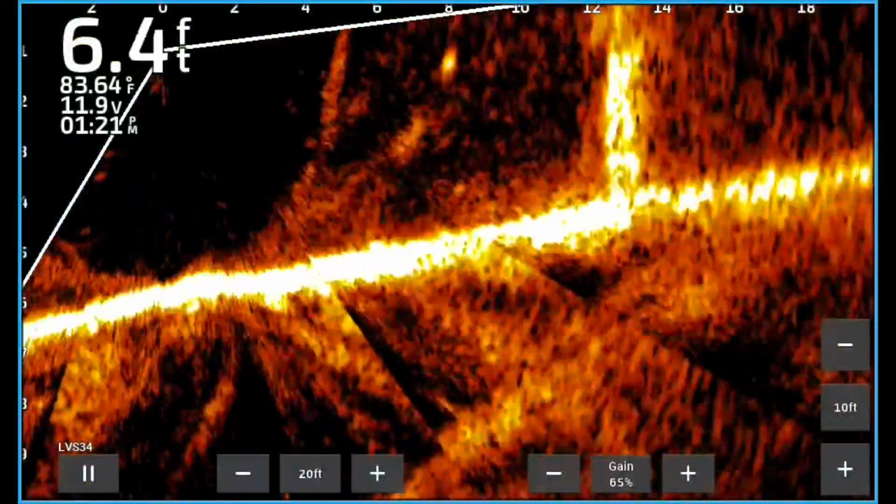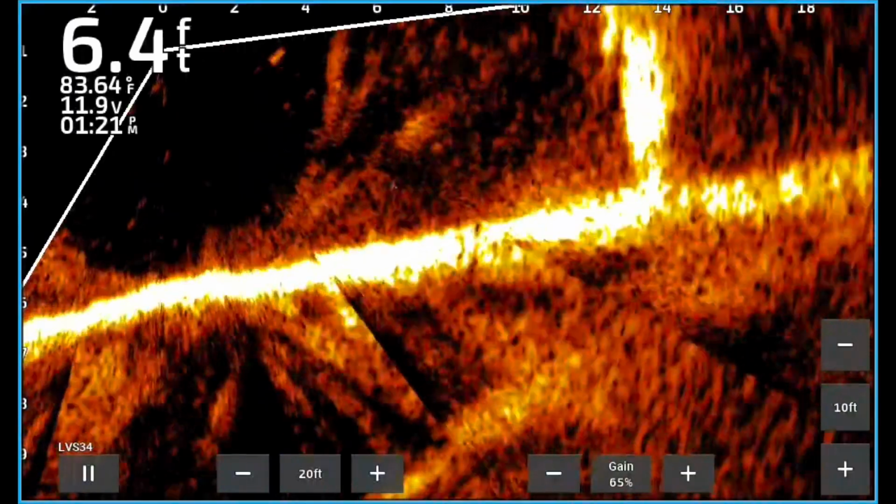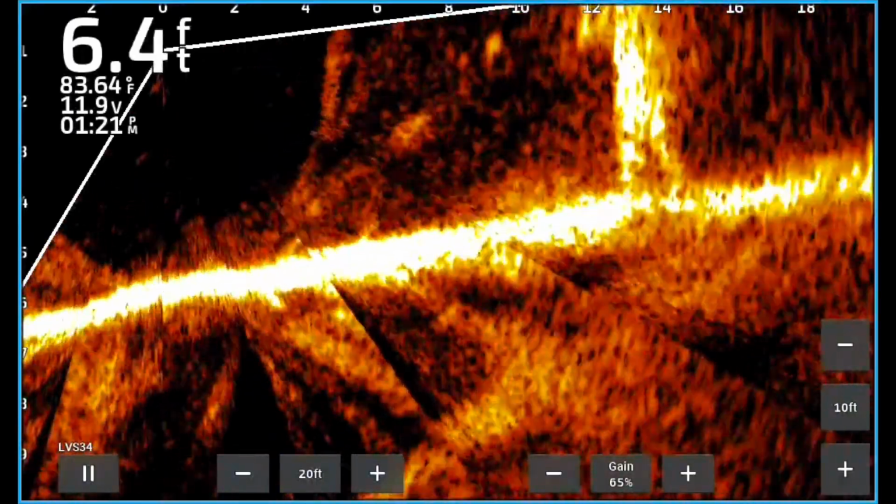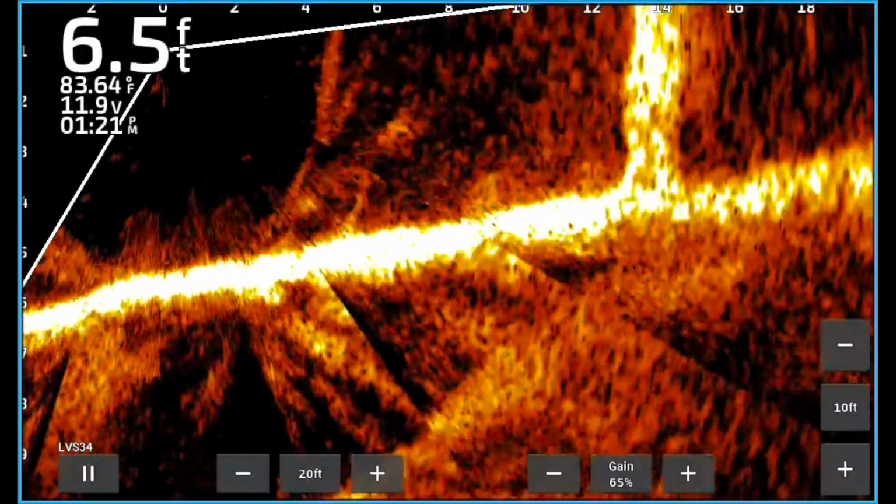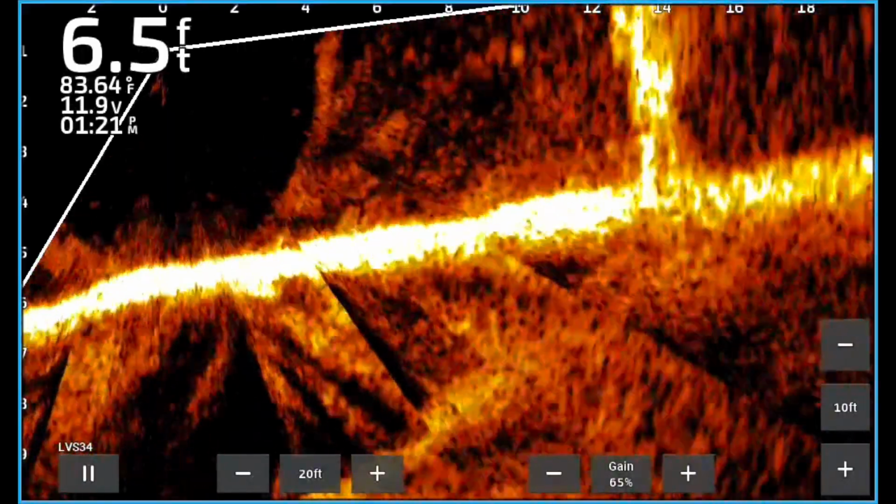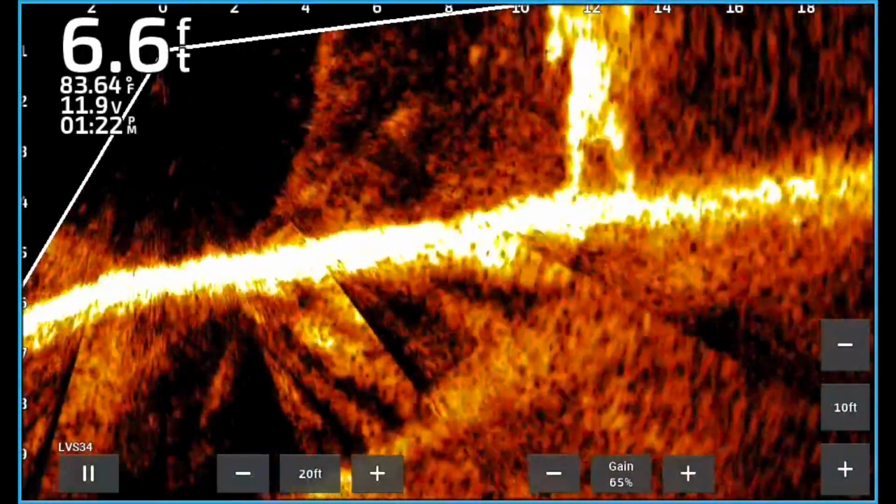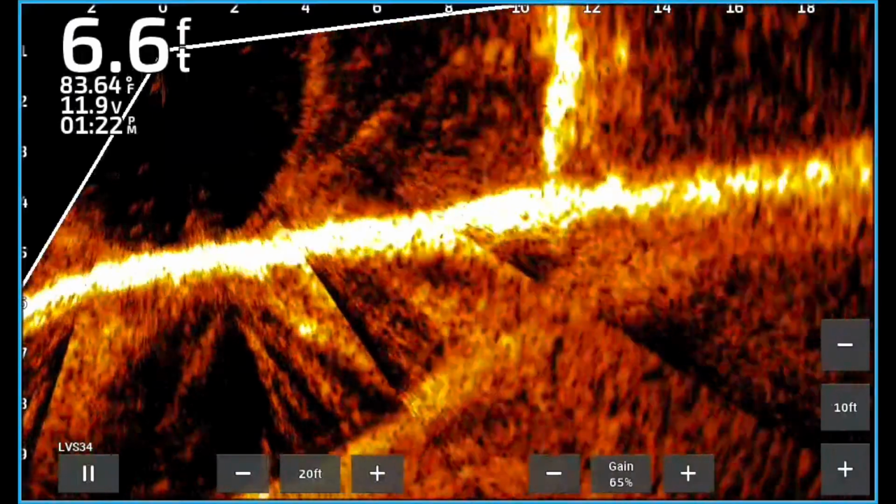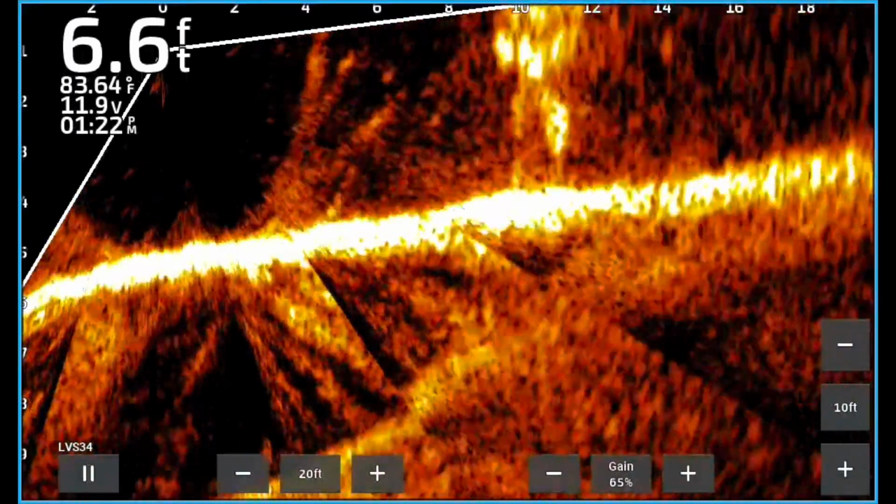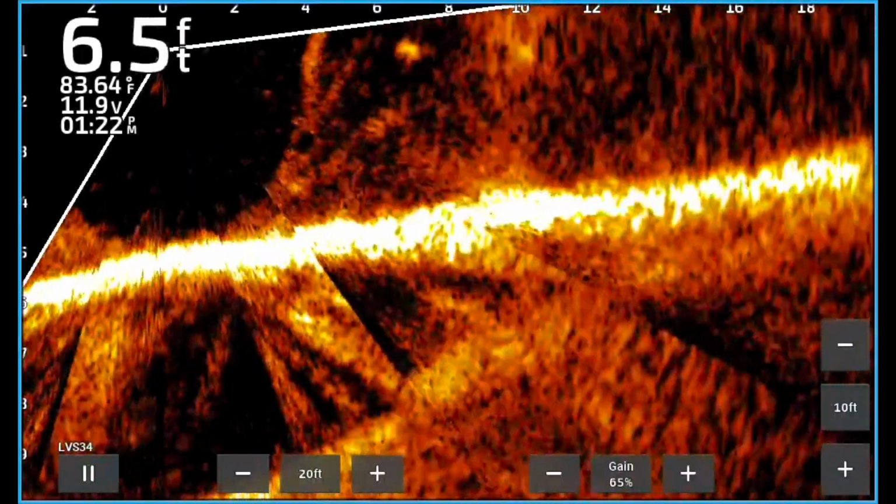All right, guys, even though this is a fun video, we're going to do the LVS34 first and the LVS10 secondly. Even though it's a fun video, we can learn a few things about this. Both the LVS34 and the LVS32 are very clear. You can see legs, arms flailing about. He's having a good time. He's dancing and doing his thing.